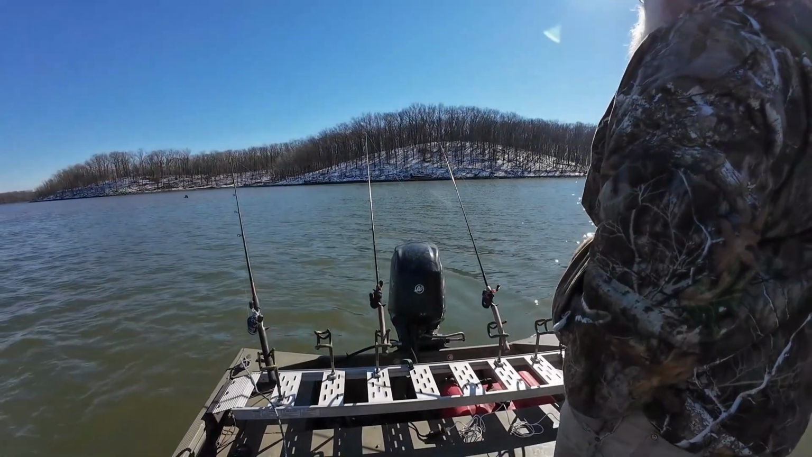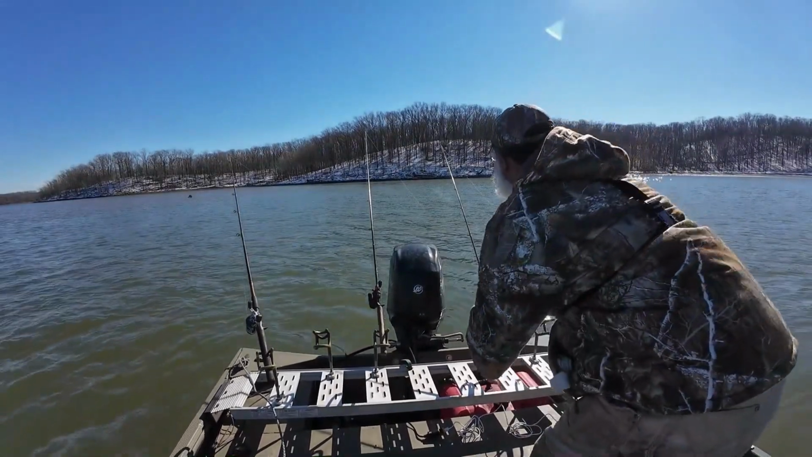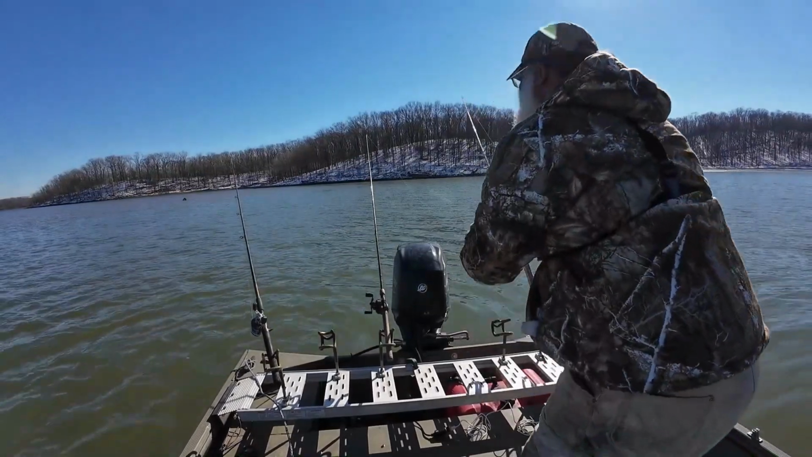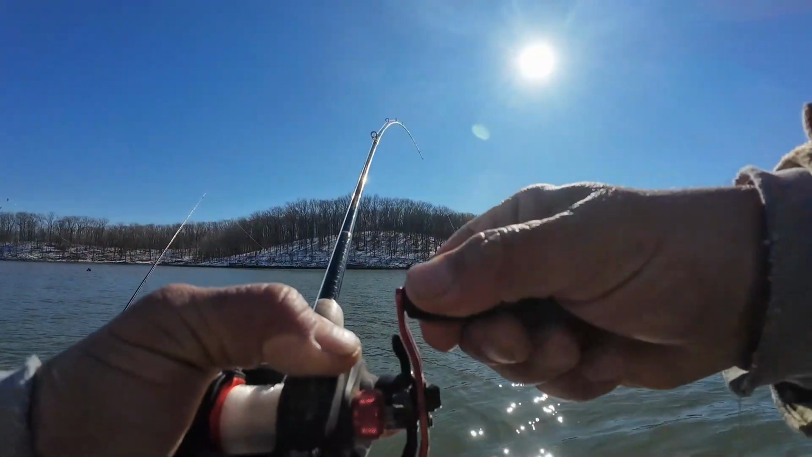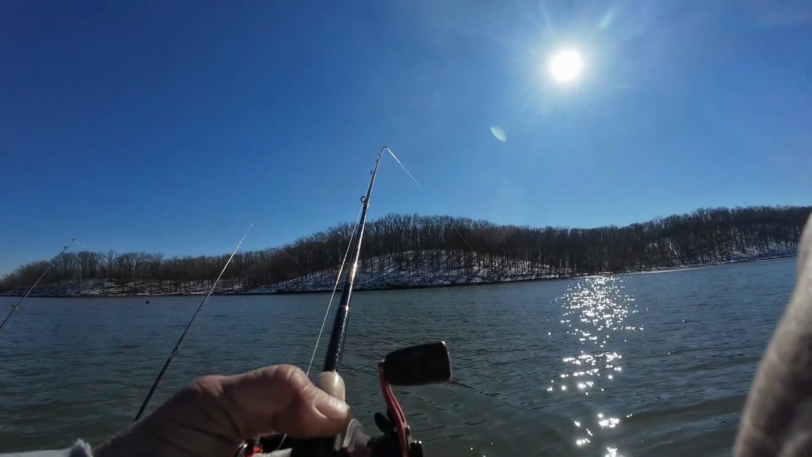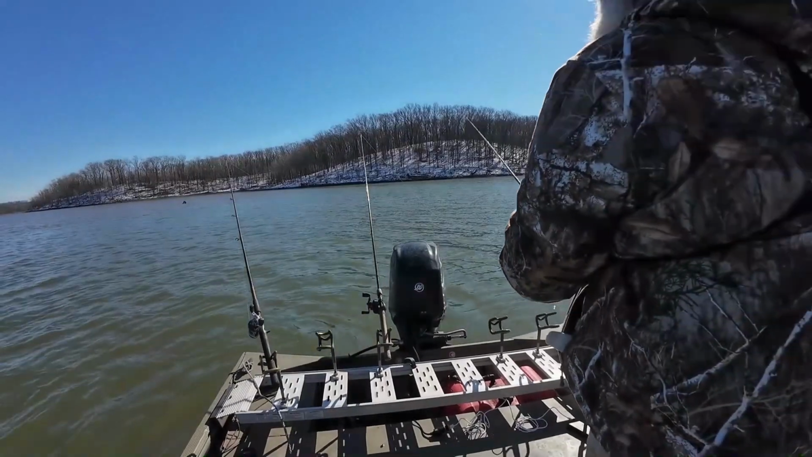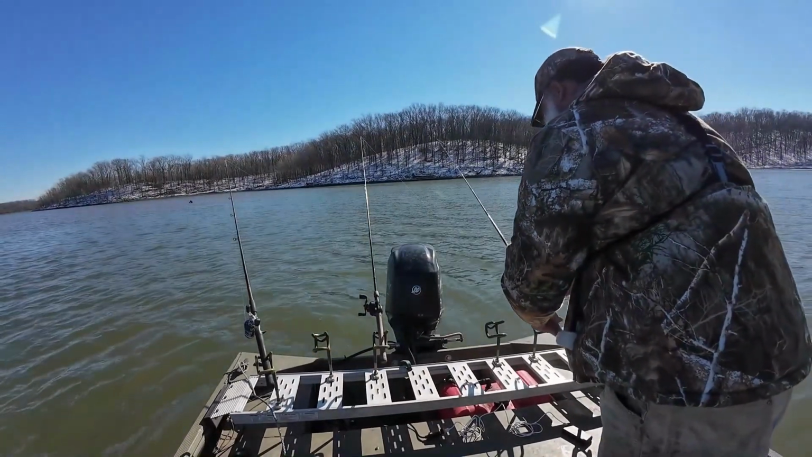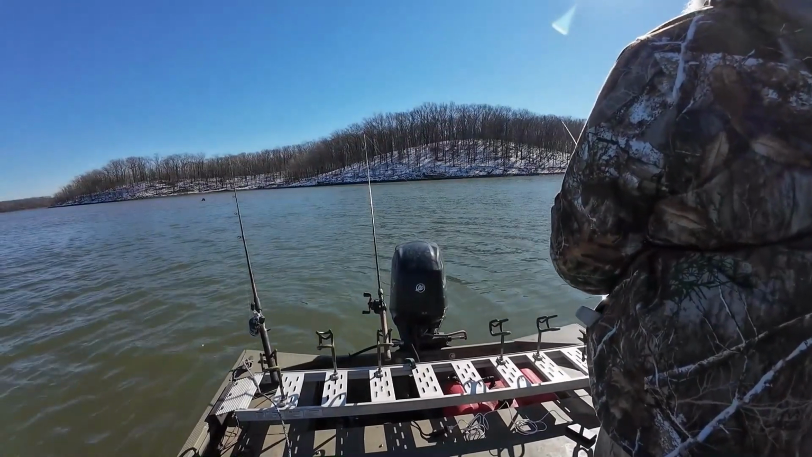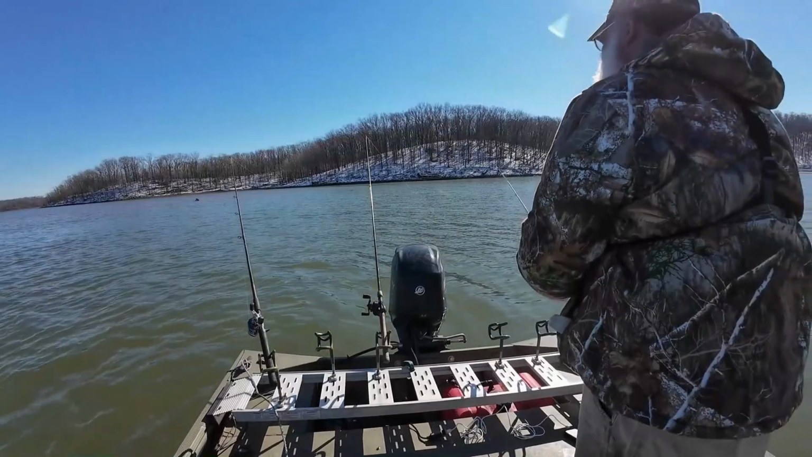God, we're getting a bite. Fish on. Fish off. I need to reel that in and check bait. I think it's got bait on it.